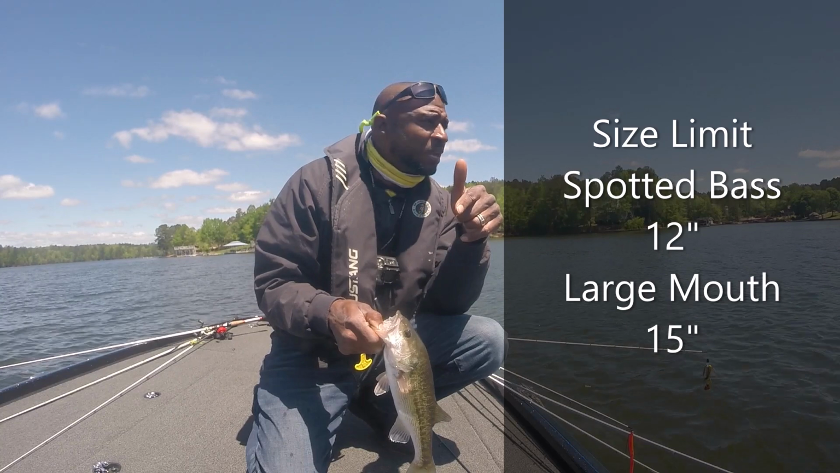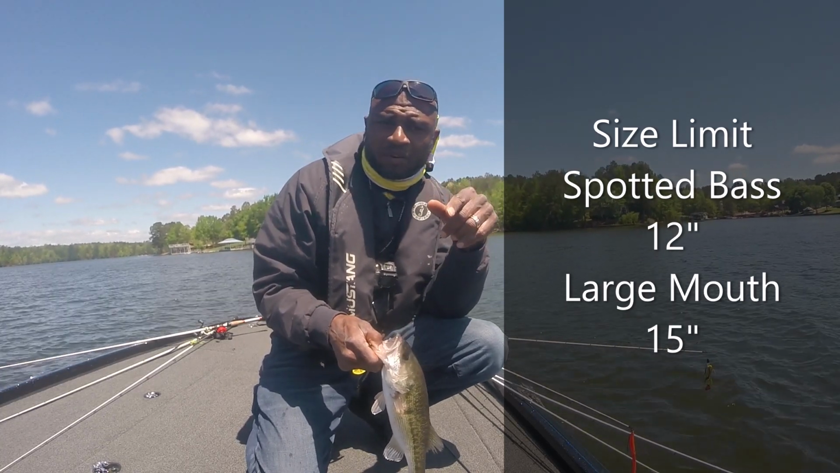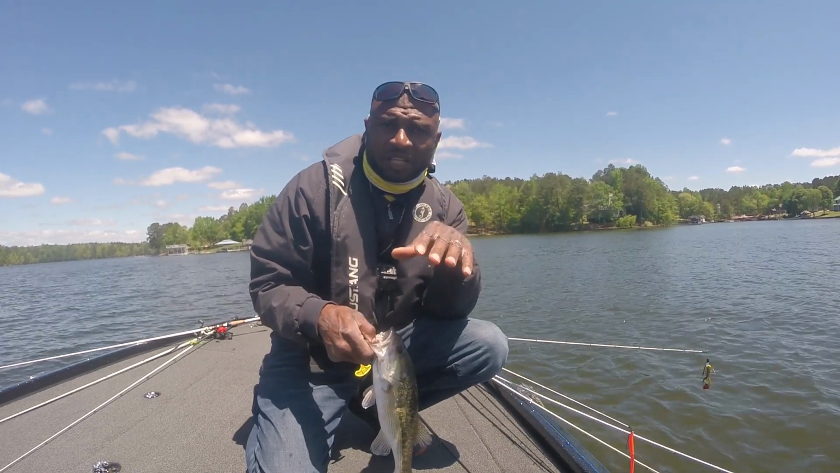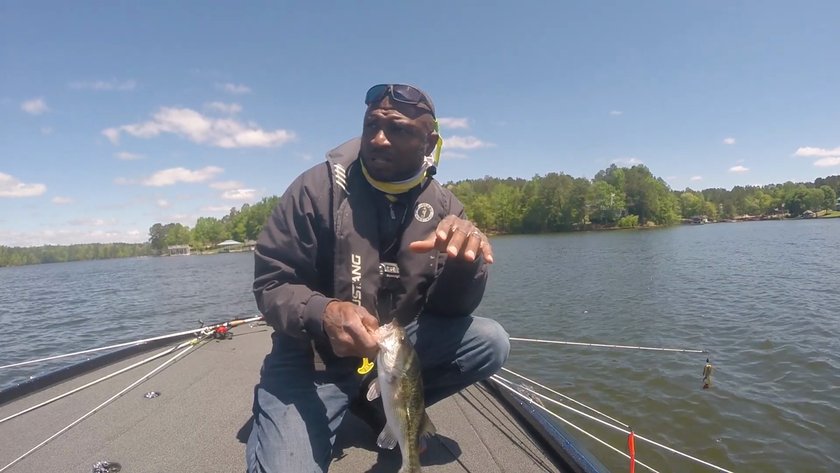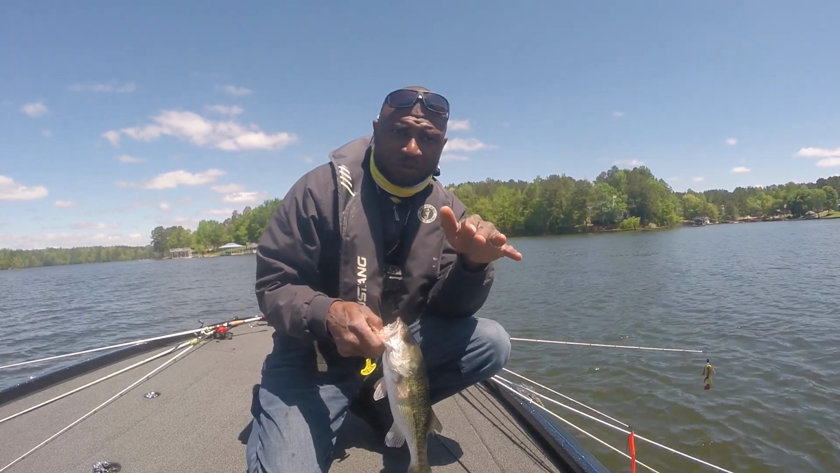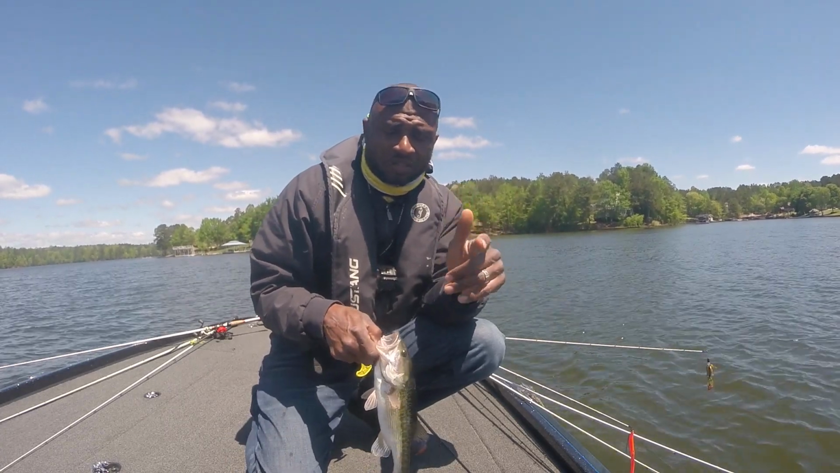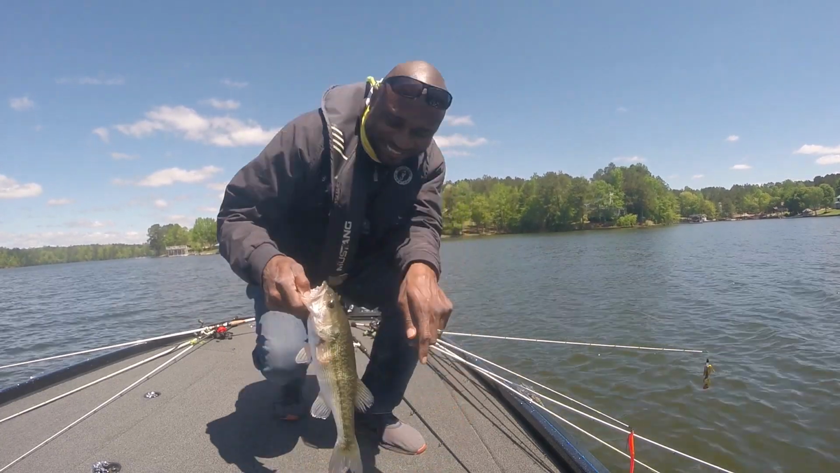But there's a school of them down there. So what I can do is go ahead and run a few areas like this and mark some spots where I have some schools of fish where I can definitely come and get my limit, and hopefully I can knock that out pretty quick, and then I can spend the rest of the time going after those bigger largemouth. But definitely want to make sure I have 5 fish to the boat, so this right here will get my limit. Let's keep on working.